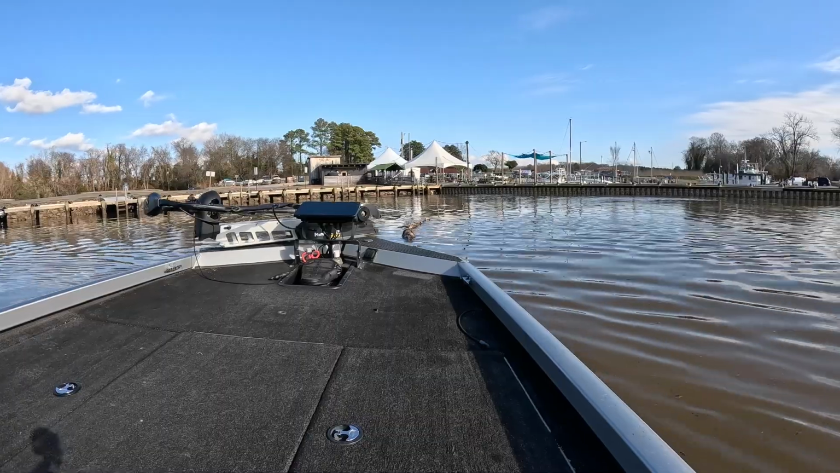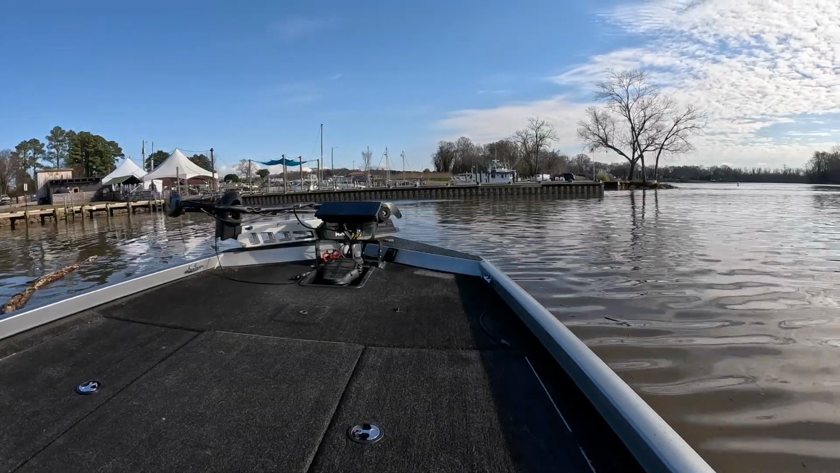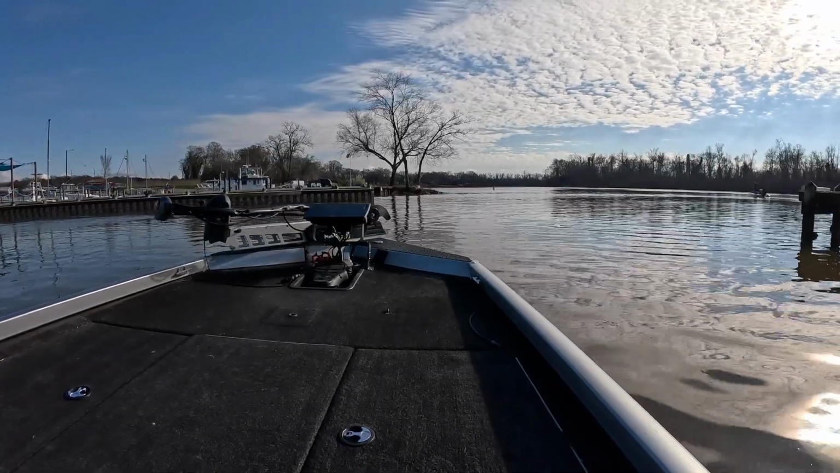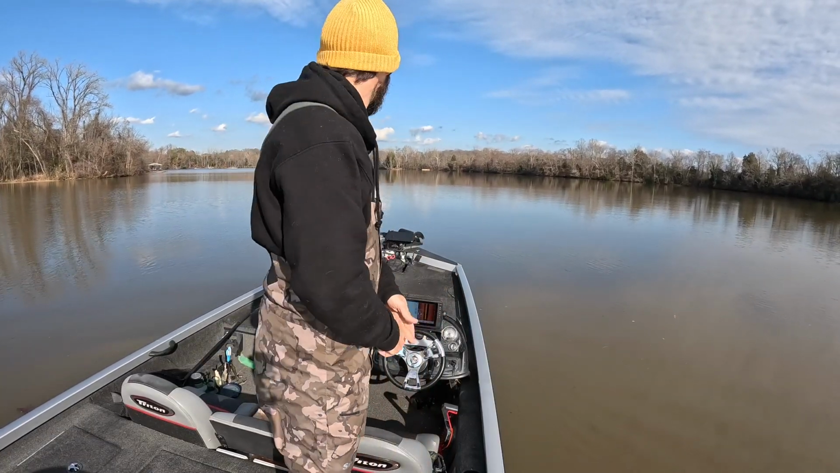It rained pretty much all day the past, well, it wasn't super hard, but yesterday and the day before we got some rain, so water's muddied up. Fish are gonna be on the banks, and we gotta be careful for all this debris in the water. But let's get it. Here we go. Let's see what happens. We only got 3 hours to fish.